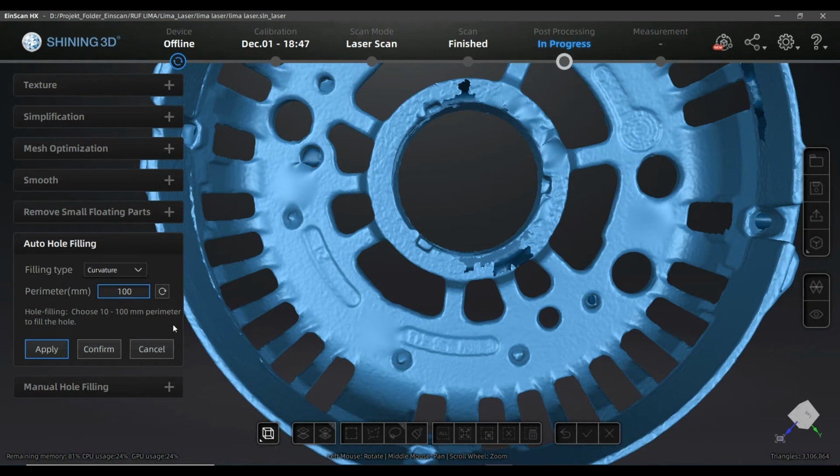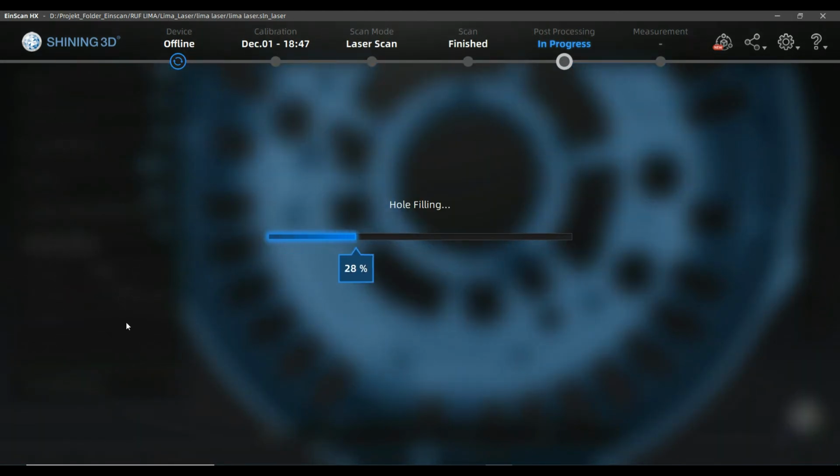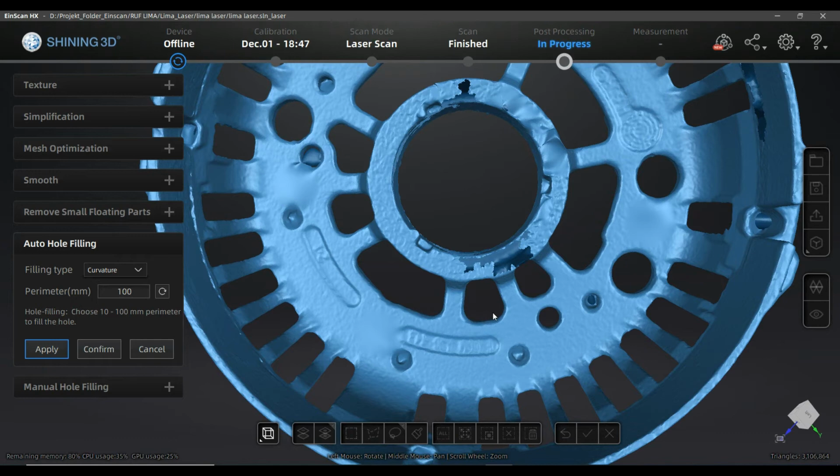There is a given range that is possible in this parameter. Let's see if I can just increase it.